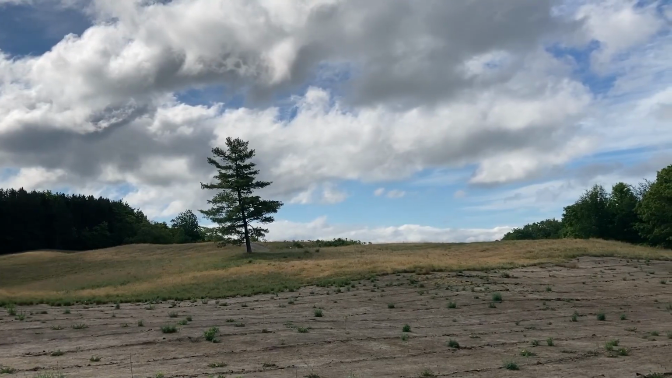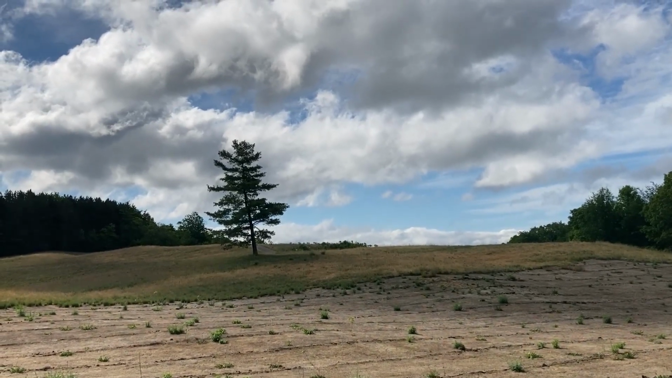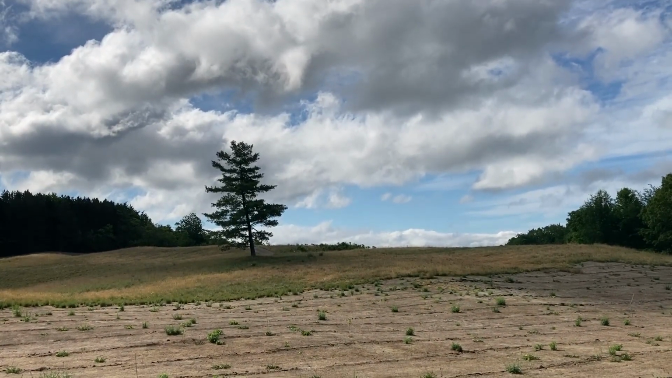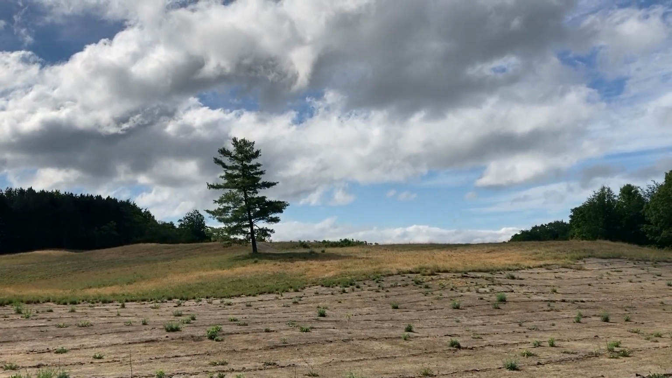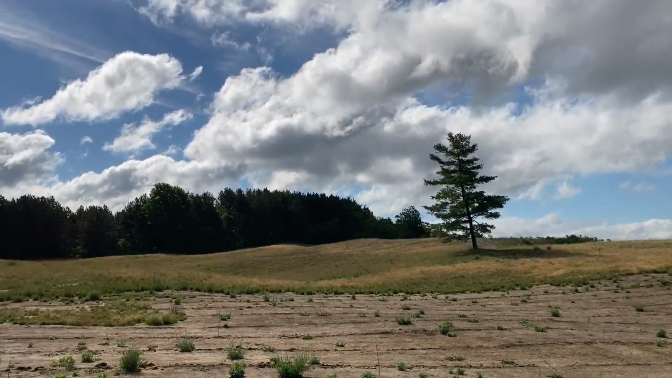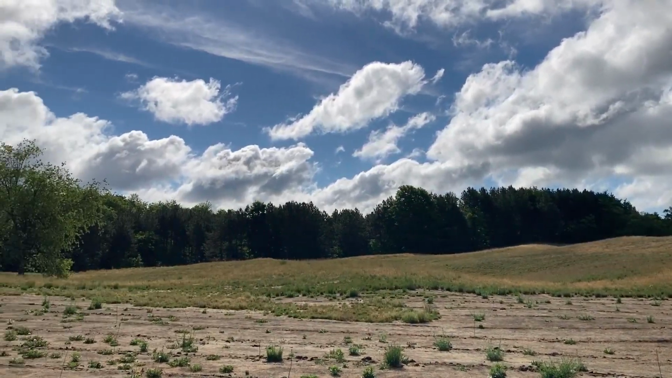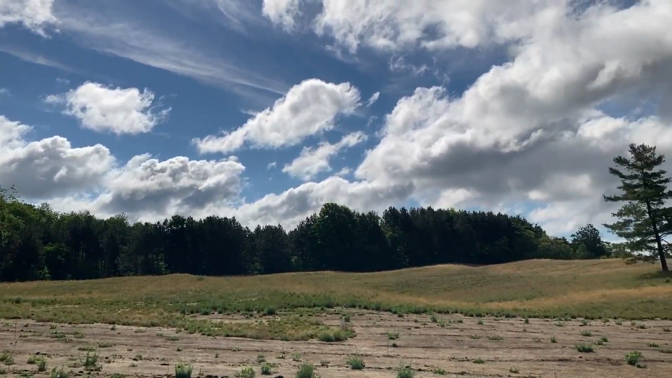I mean, does it get any better than this? Up on a hilltop, lone tree, beautiful cloud formation behind it, blue sky, look at that sun come out, just light up the landscape. This is actually what I look for. Look at the clouds over here. Have I mentioned I like clouds in the sky, just not overcast? So for me, this is ideal.